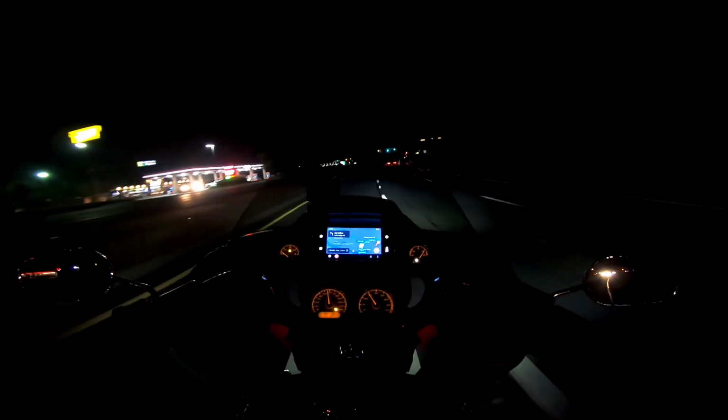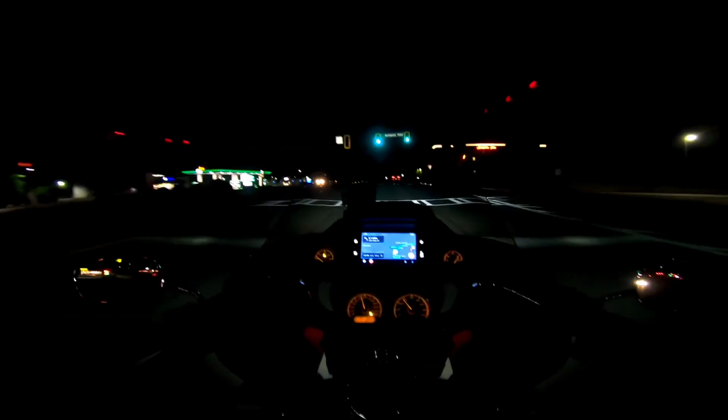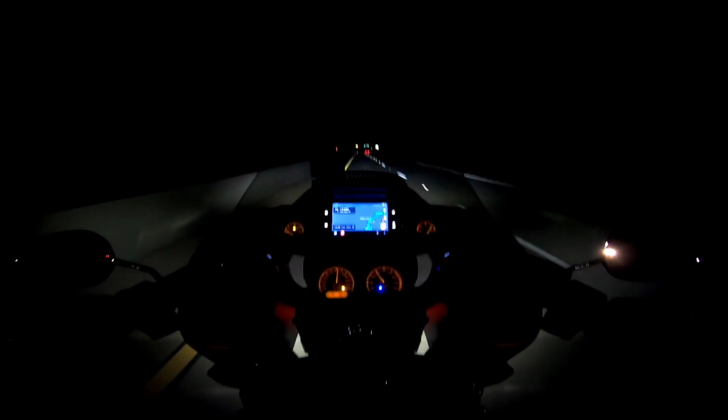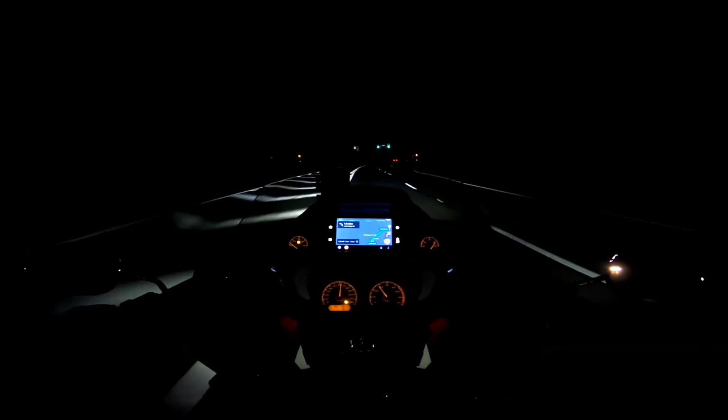My only concern was, you know, visibility is far less at nighttime, and I just didn't want any wildlife jumping out, but luckily nothing did. Yeah, look at that Daymaker light doing its thing. I'll show it to you one more time when this car goes out. There we go, look, so we don't blind that other car. Daymaker doing its thing.